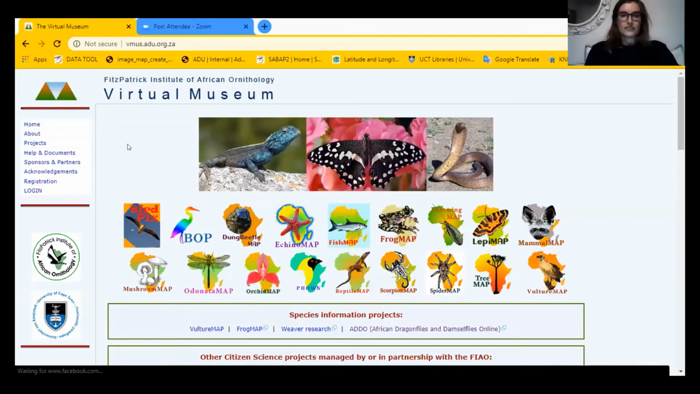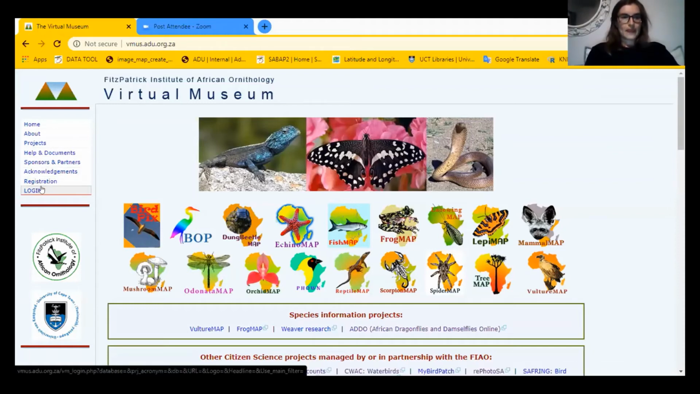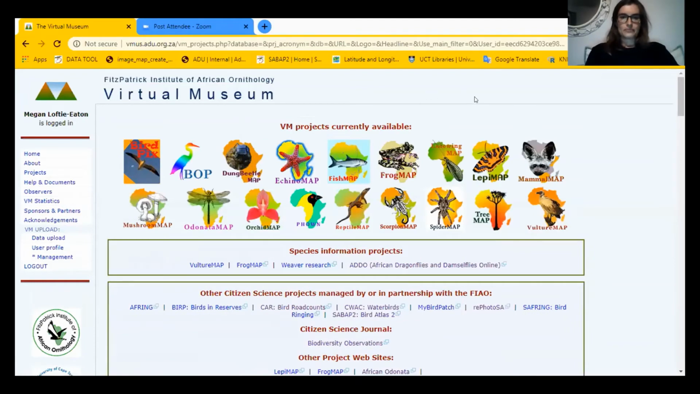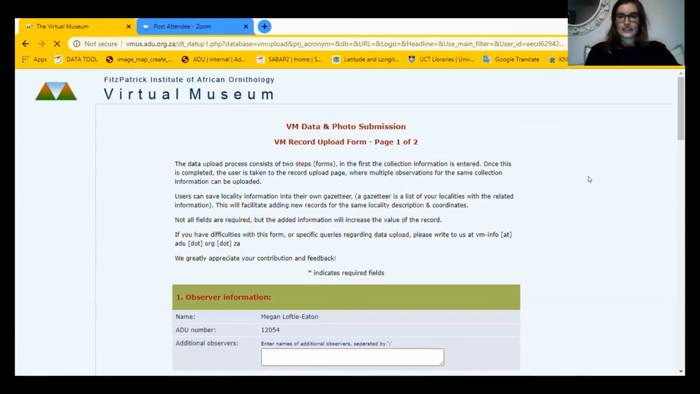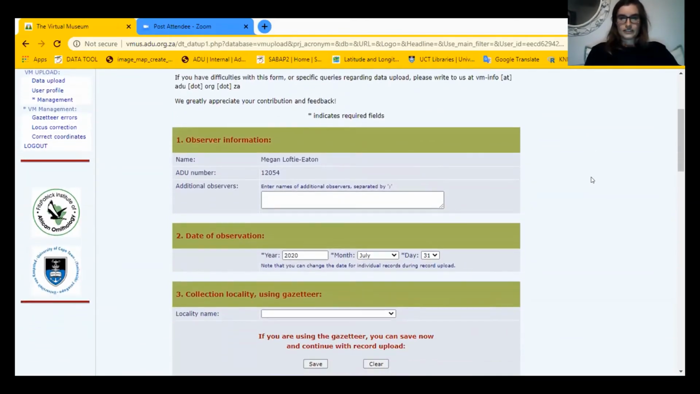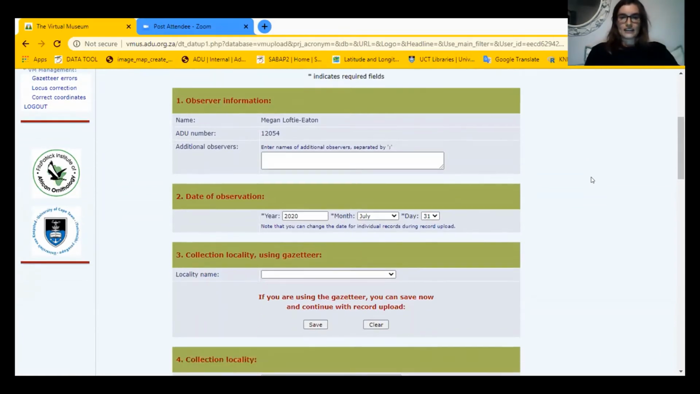So first thing, obviously you go to the Virtual Museum website and you click on log in. I've already got my stuff pre-saved, so I don't have to type it in every time. I log in, and that brings you to the home page. Then the first thing you do is click on data upload, which then takes you to the first page where you fill in all the necessary details in terms of location, date, all of that kind of thing.